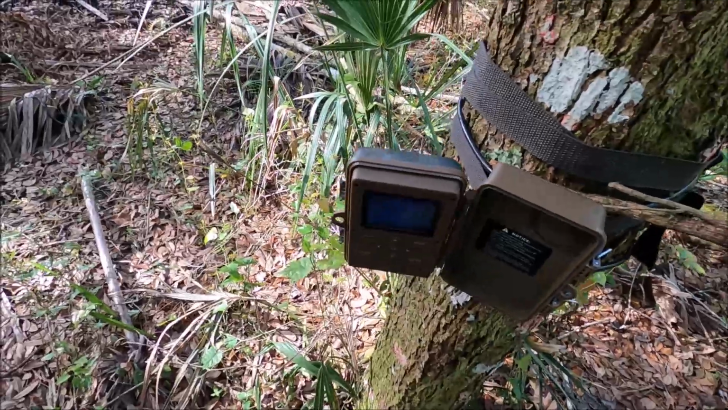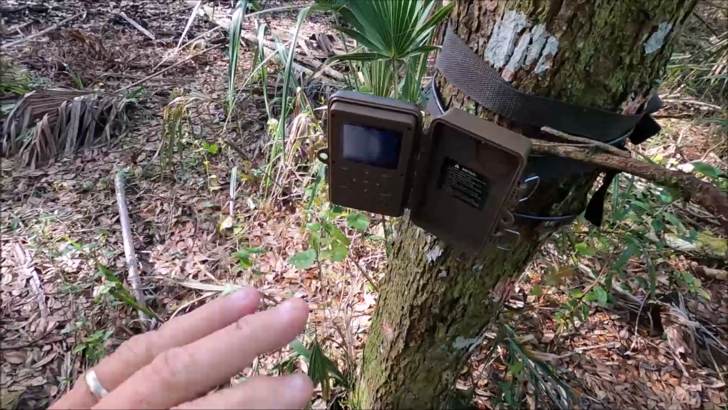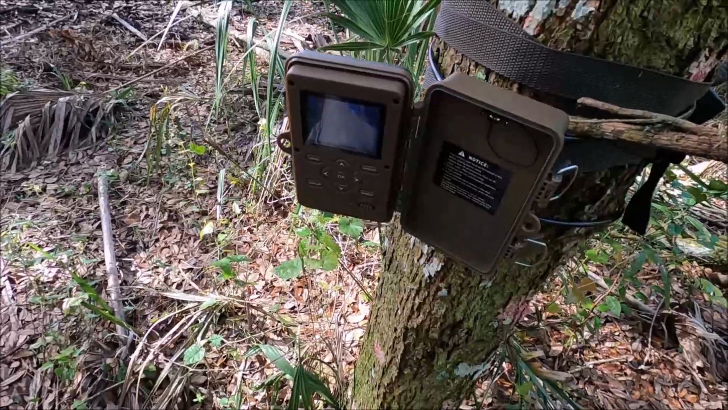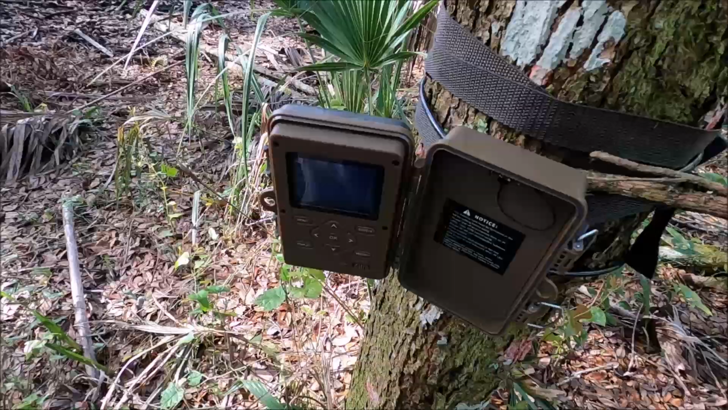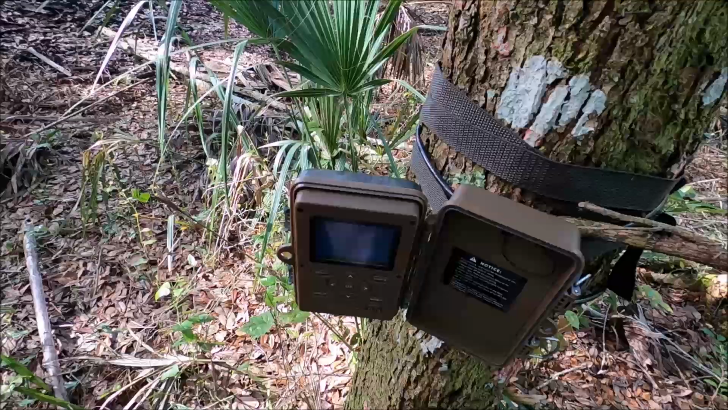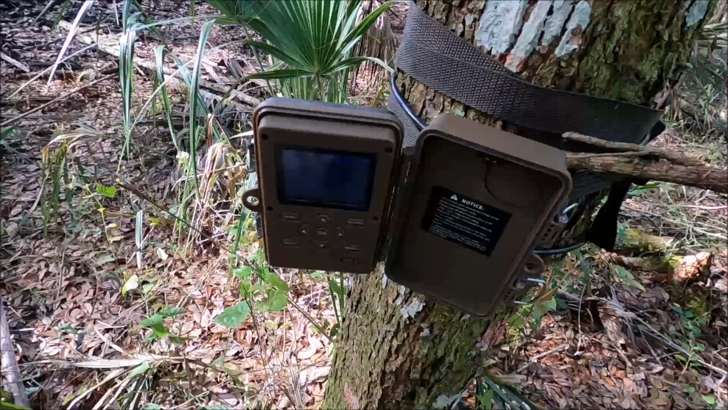Okay guys, we got some nice deer on this camera here. But I did notice one of the bucks that came into it noticed the camera and ran away from it. So like we did with the other one, I'm going to raise it up. I'm leaving it right here, but I'm going to raise it up higher on the tree. Look it down a little bit.